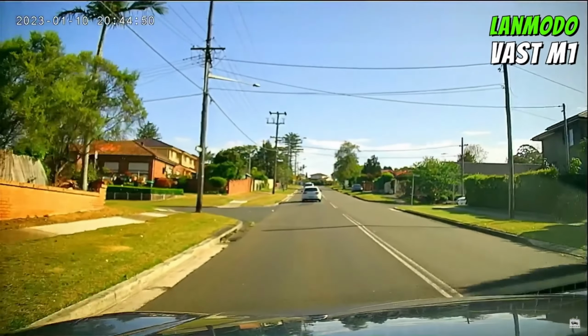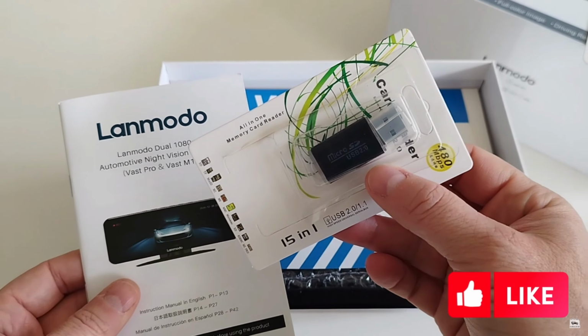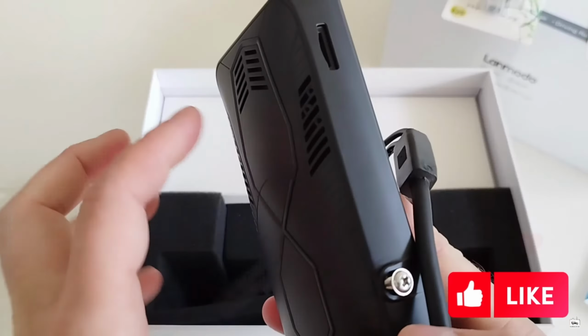So there is a detailed unboxing video, because I will tell you I was quite impressed with the quality and packaging and how the brand Lanmodo approached their packaging and presentation of their product, and the inclusions and everything else. So if you are seriously considering a product like Lanmodo, I'll tell you straight away, please click through and watch that video, because it is specifically dedicated to unboxing.